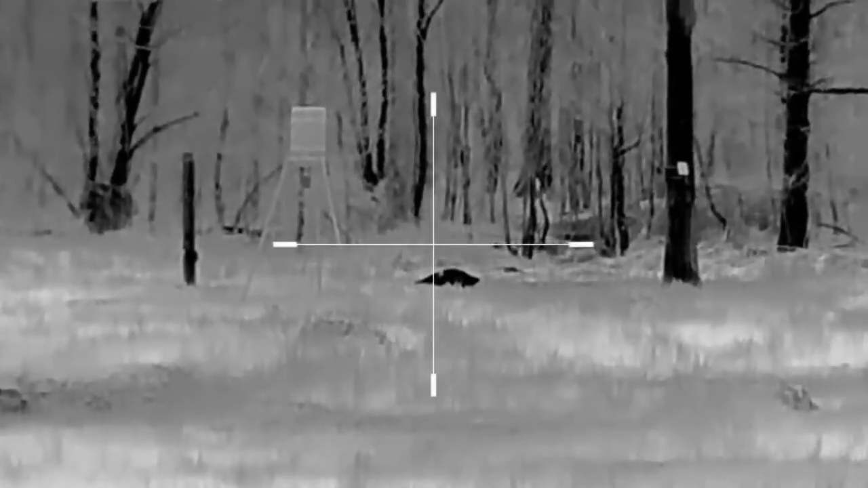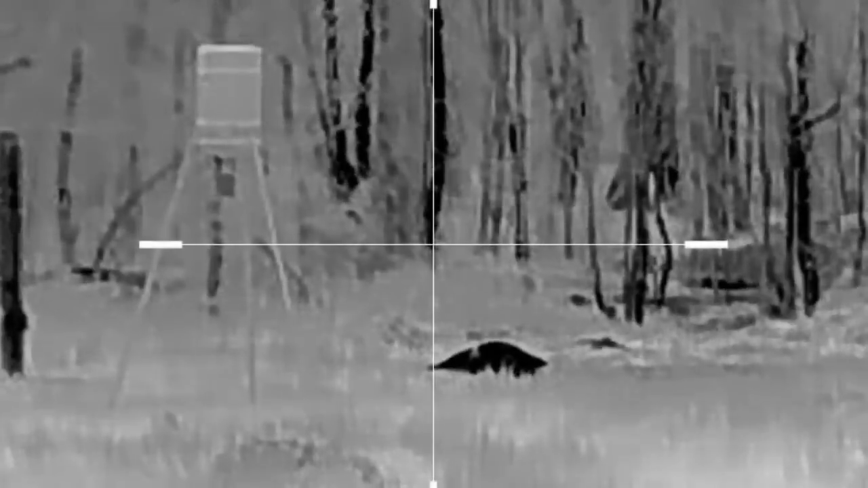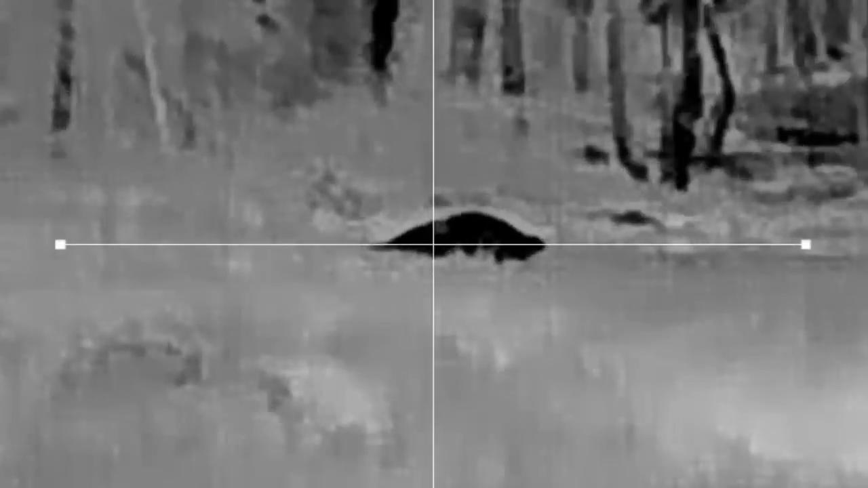Of course, if you go to zooming in, you're losing resolution every time you zoom in, or it's zooming in and you're just picking up the pixels in the screen. I'm not sure exactly how that works, but y'all can see you can zoom way in, but if you're a good enough shot and got a good rest, you really don't need to. It's just going to clutter up the screen no further than this is. So yeah, we got some good footage.